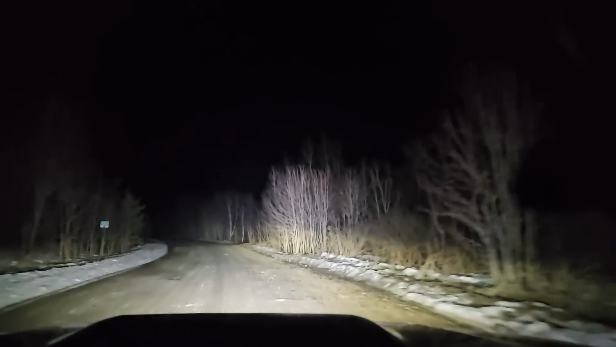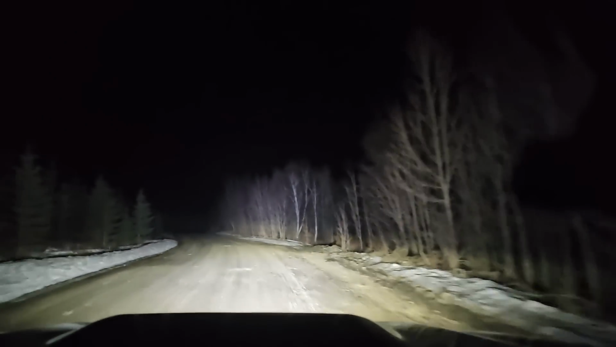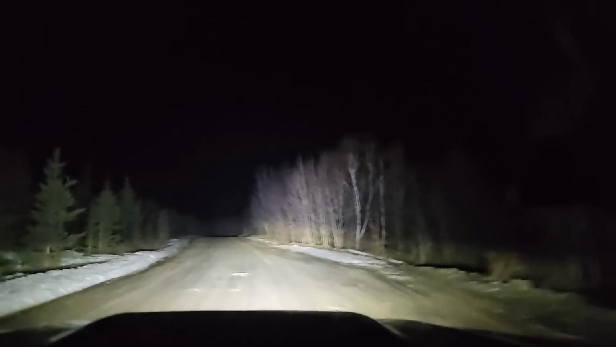Yeah, like this is frost heaving, all these bumps you see me driving over. Most of those will settle back down without any issue.